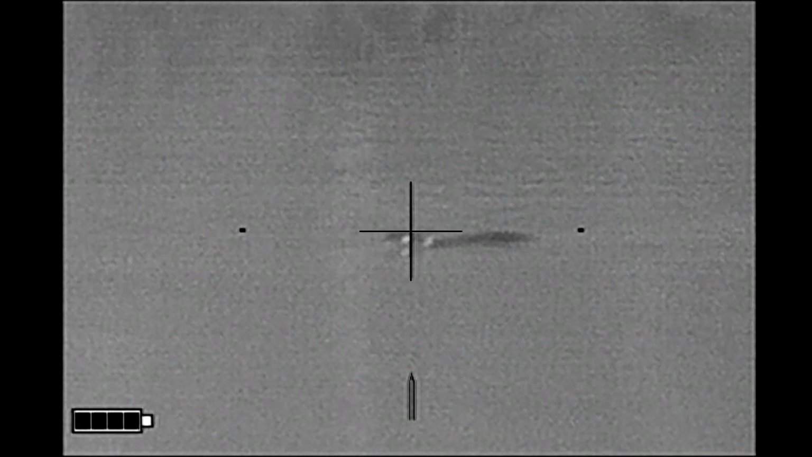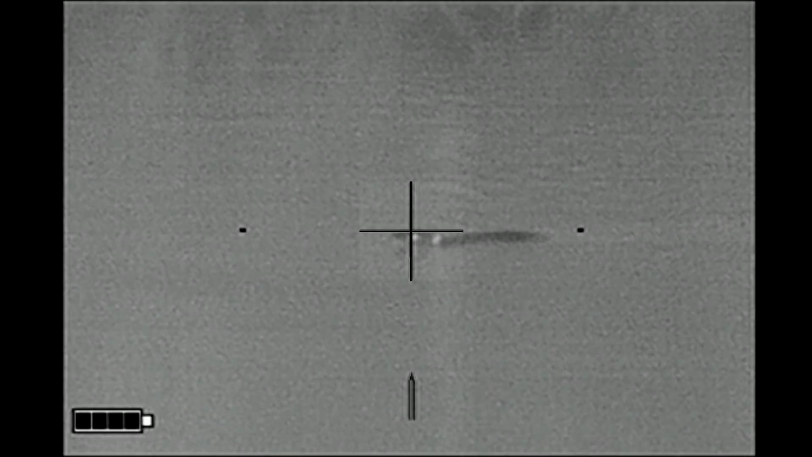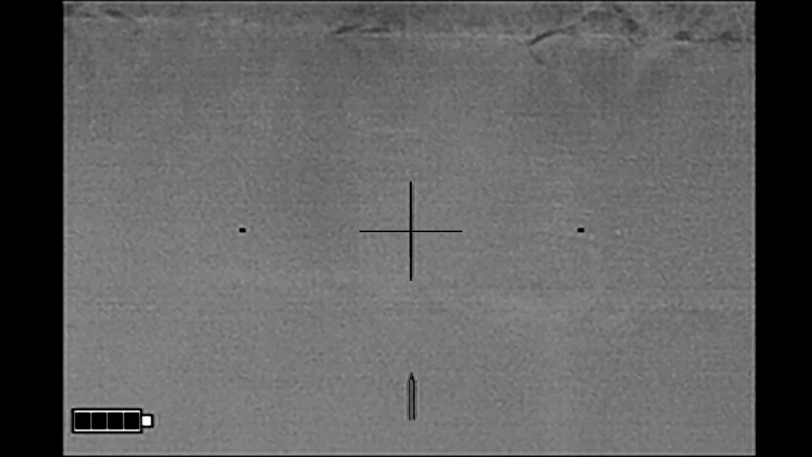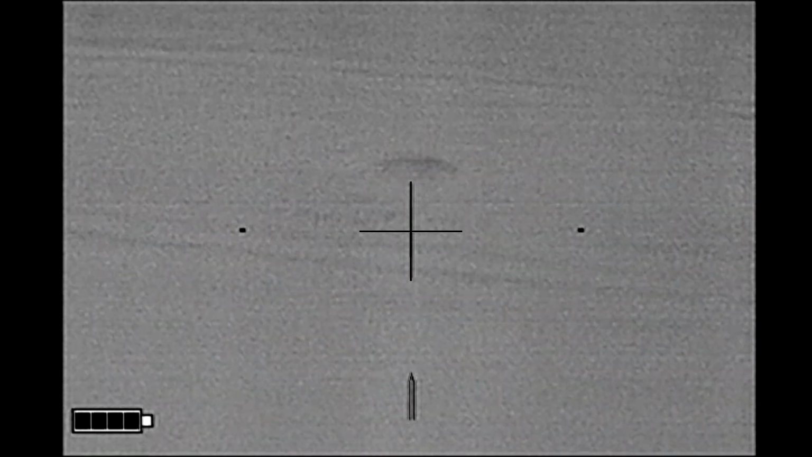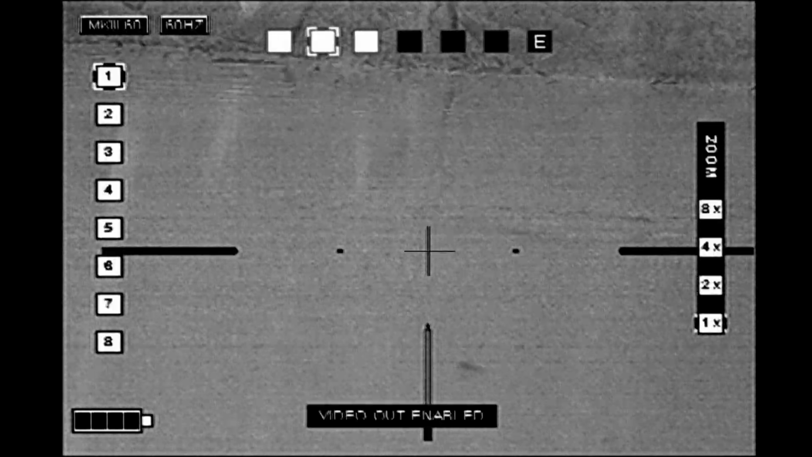Taking a look at the shot in slow motion, I'm going to put the crosshairs just on top of the head to compensate for the beaver being at close range. I expect the point of impact to be about right here. And we get confirmation of a good kill. Here I've sped up the video. Eventually the beaver will go into its curly shuffle.